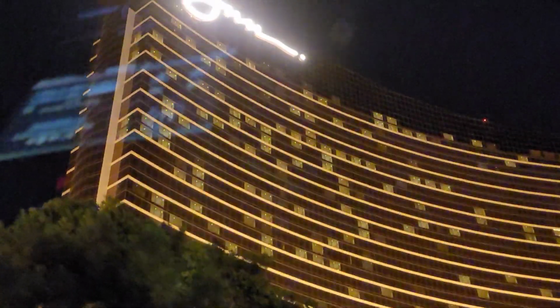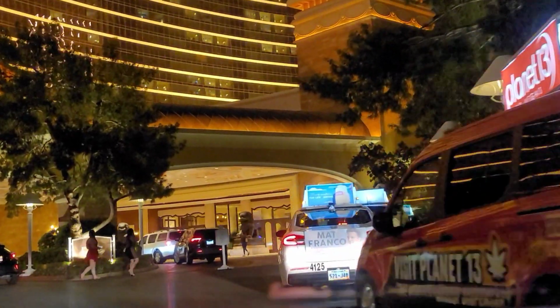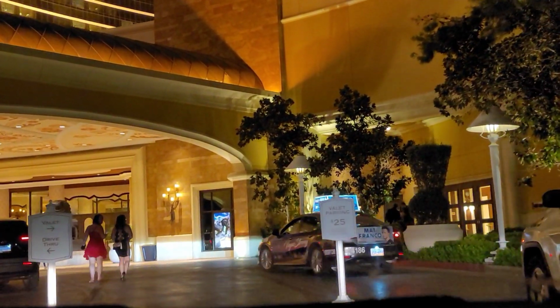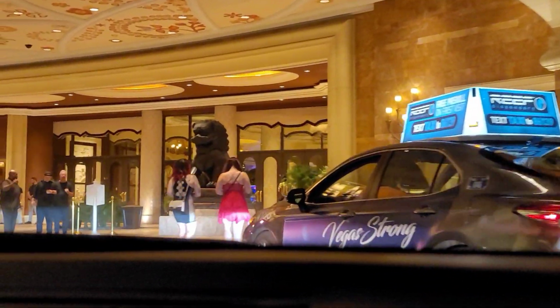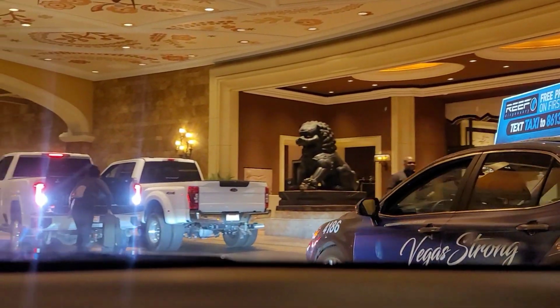So we're now entering the Wynn area. A lot of cabs here too. Drive through valet parking is $25 here at the Wynn. This guy's in the drive-through lane, but sitting there, so we're gonna have to go around him.